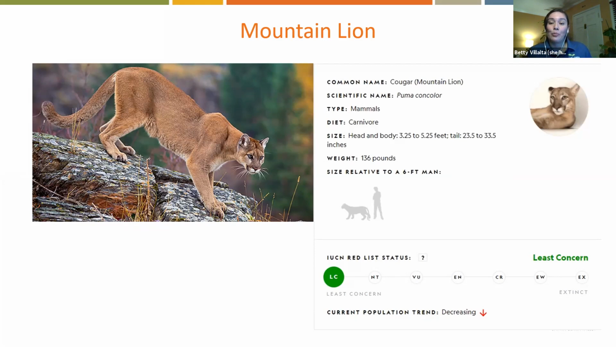One of the cool facts I thought of for them: we said the bobcat can leap 10 feet? These guys can leap 40 feet when they're running. So very powerful. They can leap up 15 feet, like up to a tree, and they can climb over a 12-foot fence. If they're really sprinting and going after something in that short burst, they can go up to 50 miles per hour.